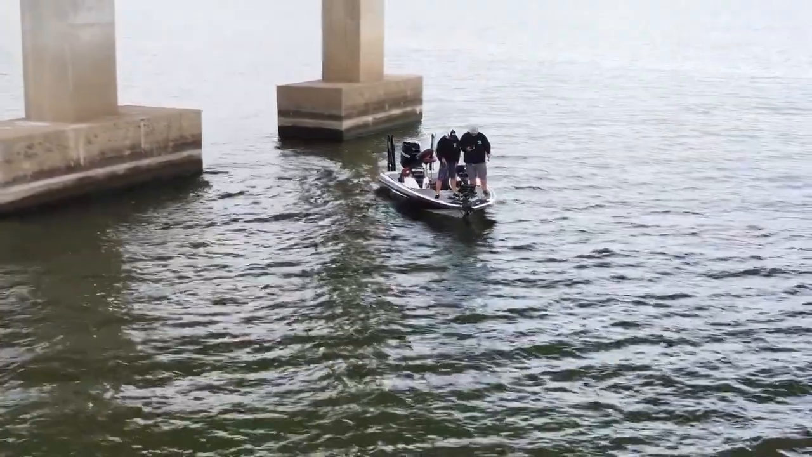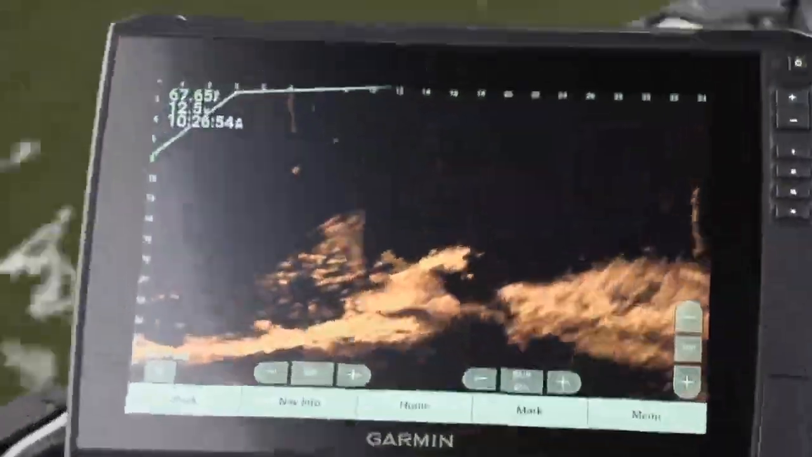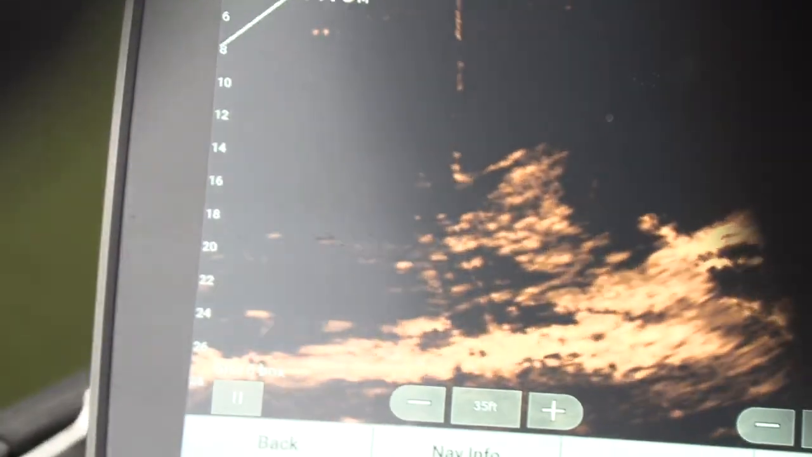Keep going, keep going, keep going. Keep going right there, stop. All right, start coming up, go back down. You are provoking them, that's what you're doing with these fish, aren't you? Right there, yep. All right, start coming up. Here he comes, big one. Oh my God. Too fast, that was a big one. That one made me a little nervous. Made me scared.